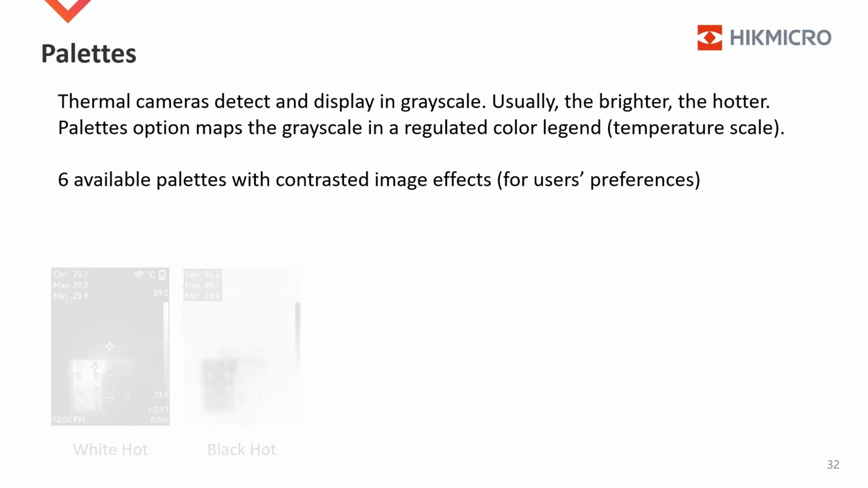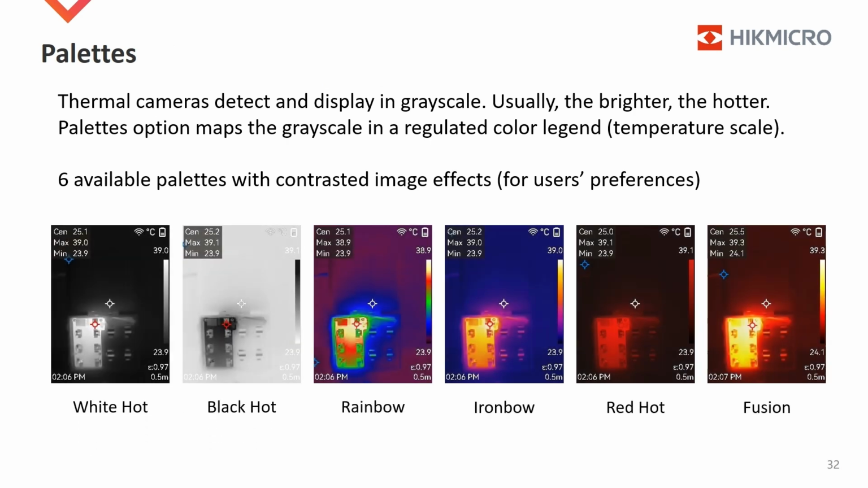Thermal cameras detect and display in grayscale. Usually, the brighter the hotter. A palette option maps the grayscale in a regulated color legend. The color legend is usually called temperature scale. In a B-Series camera, there are 6 palettes available. Their contrasts are different, which is good for scenes and users' preferences. Be careful, the Fusion palette is an option in palettes.